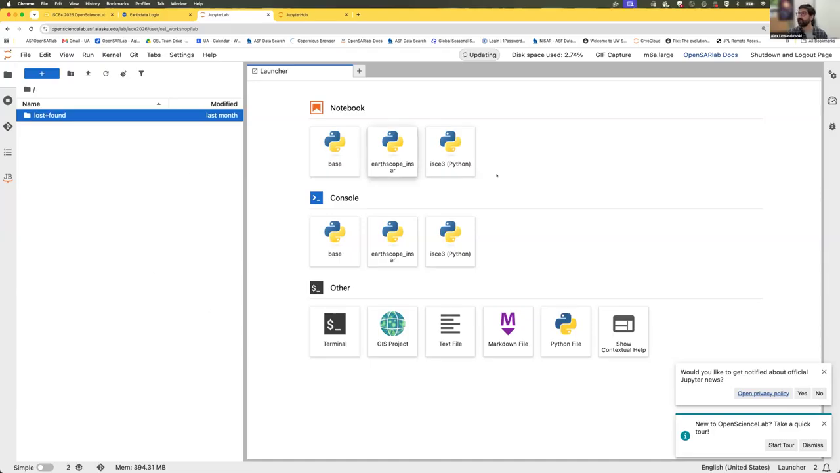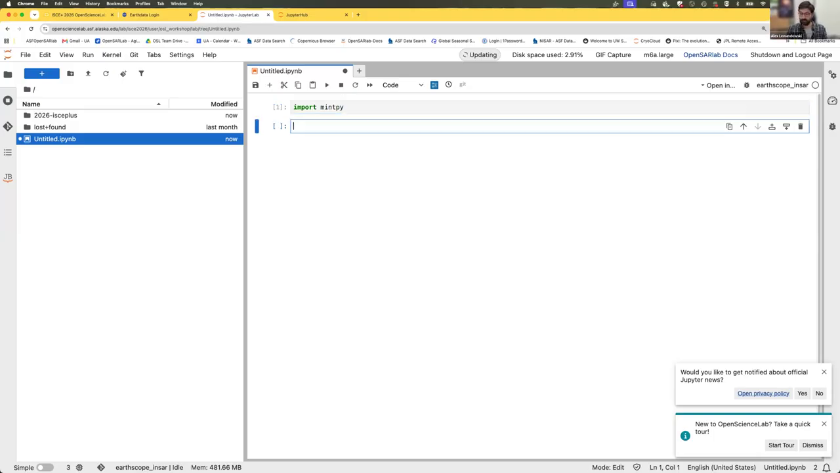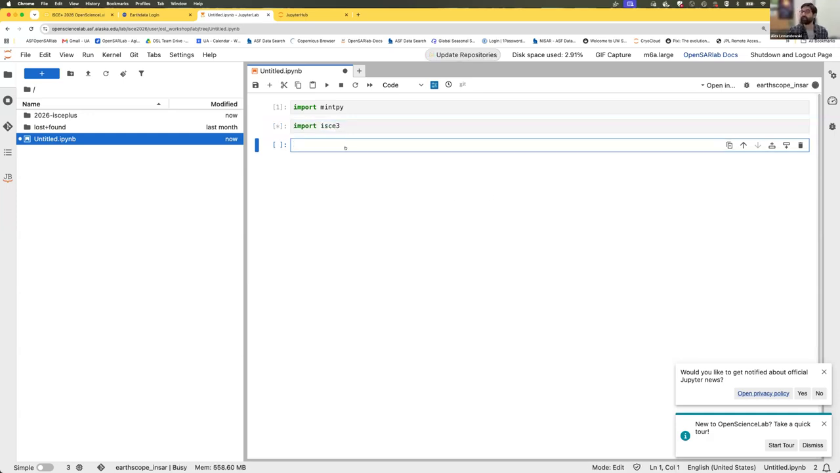Okay, well, while that's thinking, I'll also just point out that you can start a new notebook by clicking on one of these launcher buttons. So if I click on the EarthScope InSAR button, I'll end up in a brand new notebook. And as I mentioned, this carries with it all of the software that you need for the course. So I can do things like import MintPy, for example, or ISCE, and those packages are available for me.